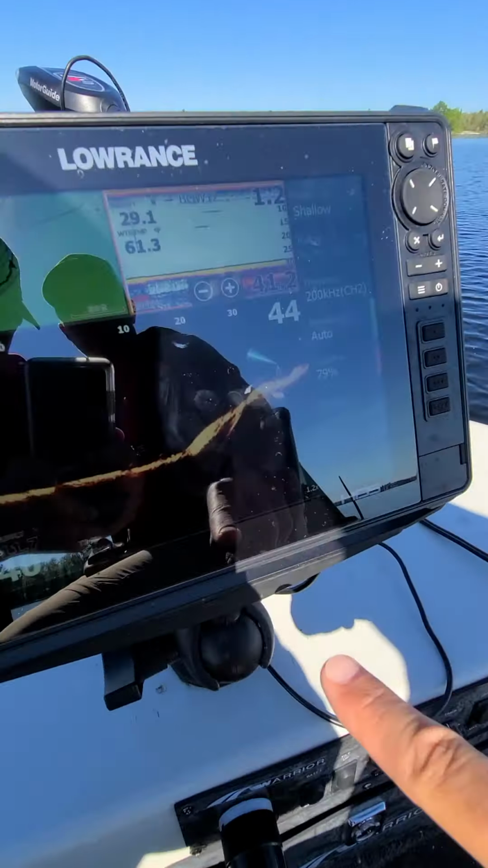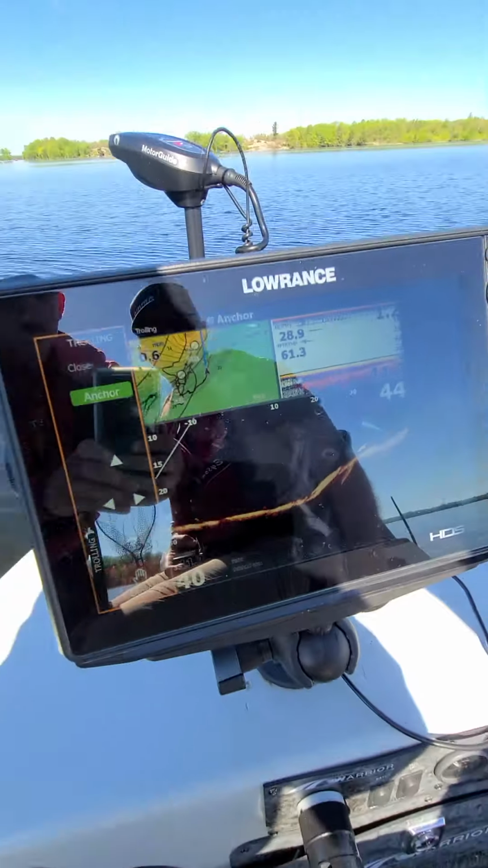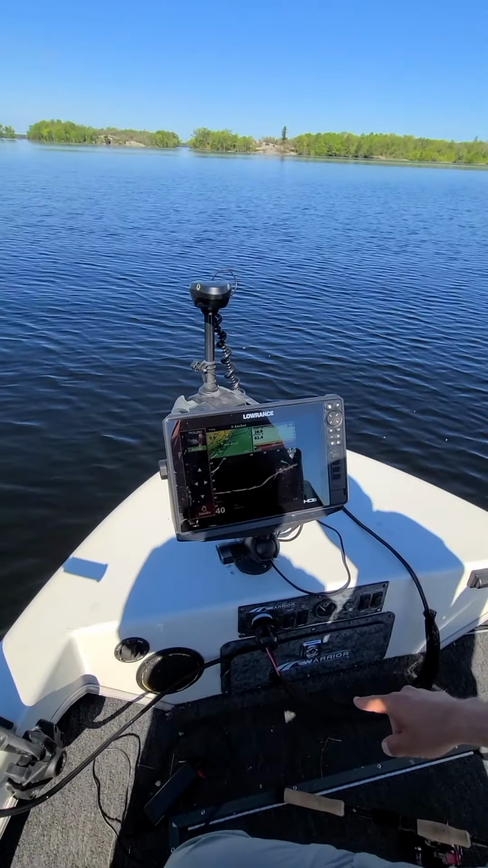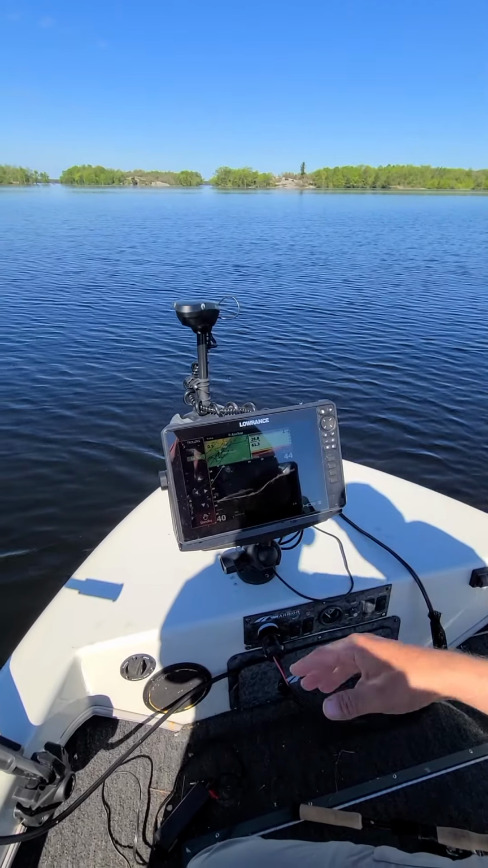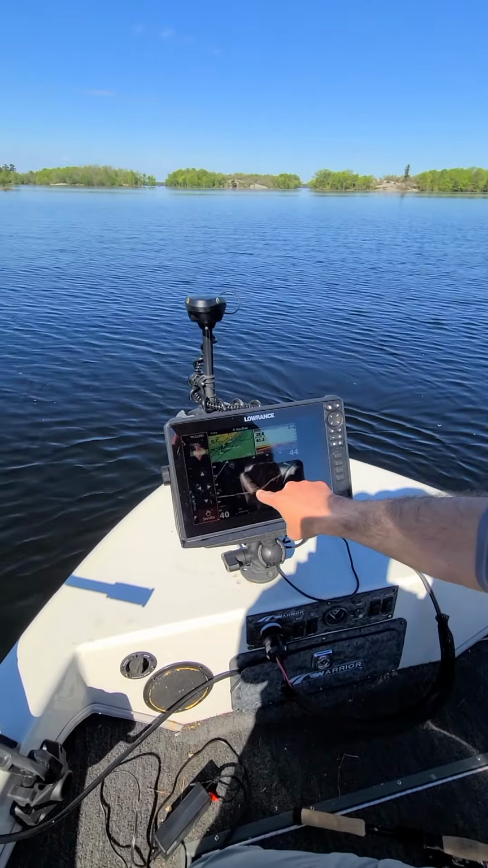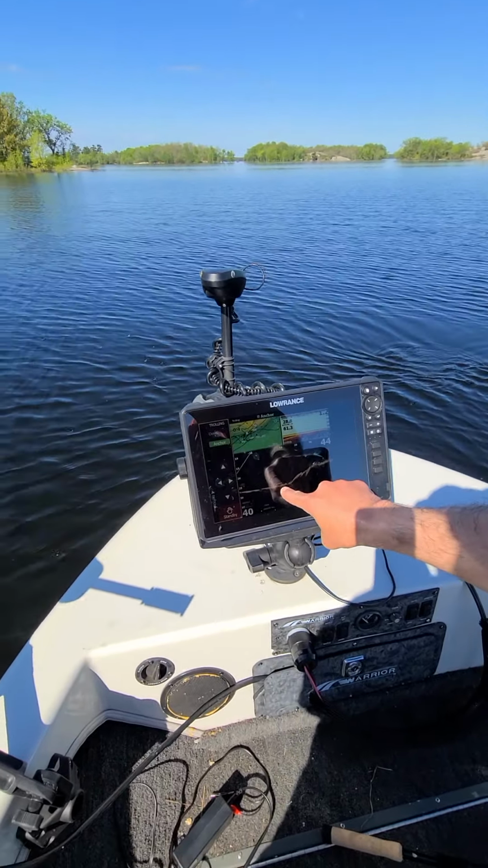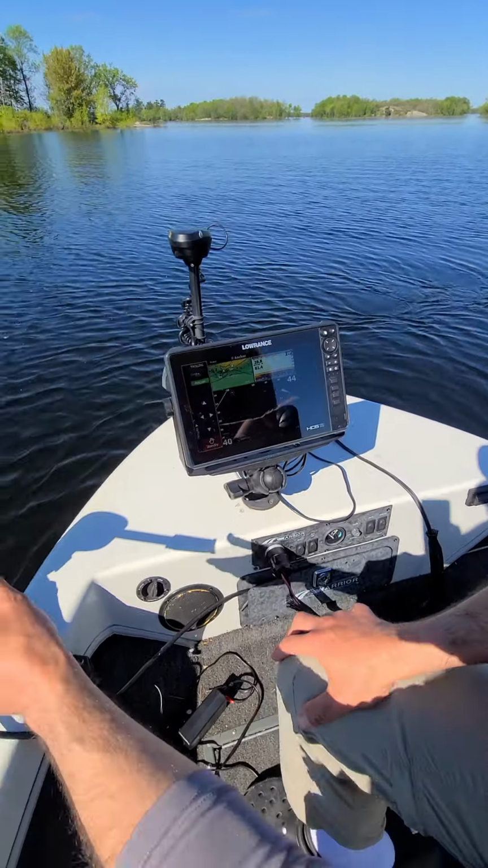So what we're going to do now is put this in anchor mode. Okay, I put it in anchor mode with my fob. It might turn the boat around to get into the wind. Hopefully you'll still be able to see it with the sun. But we're going to try to target those fish right there on the edge of the break. So now this thing is turning around.